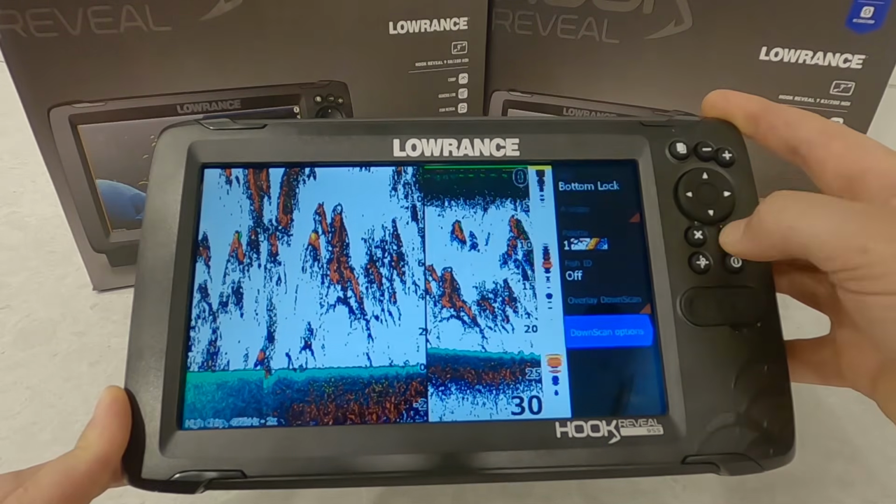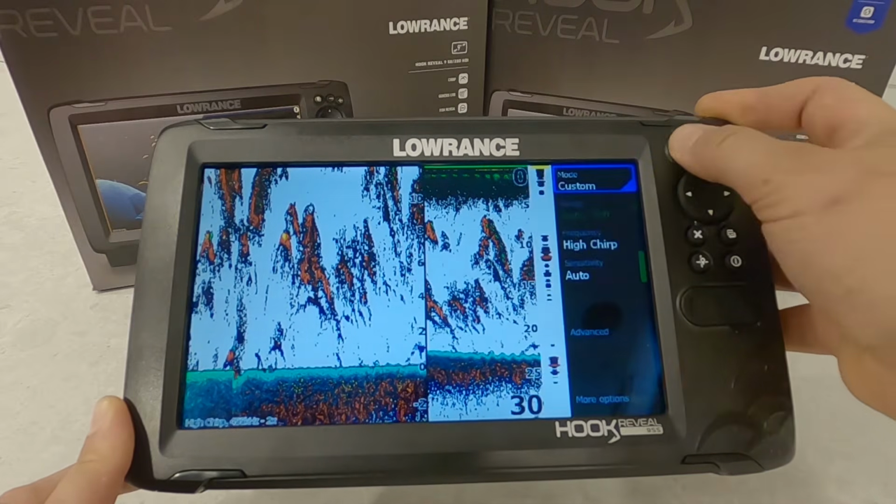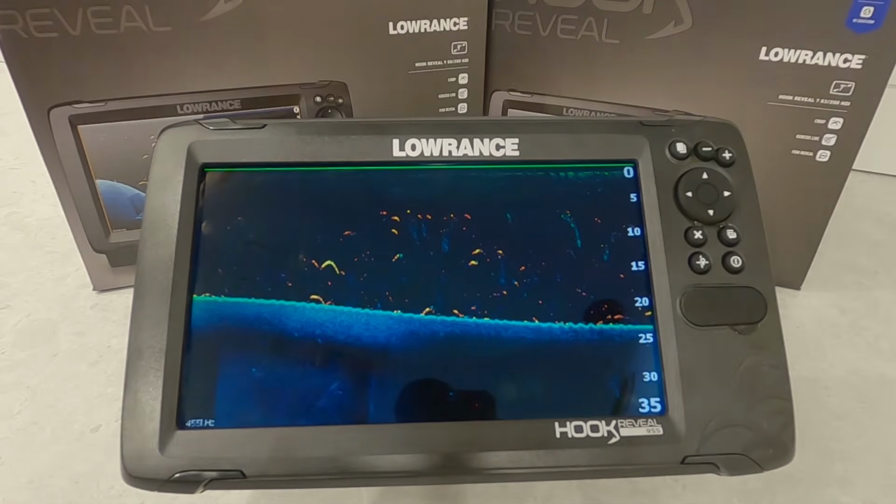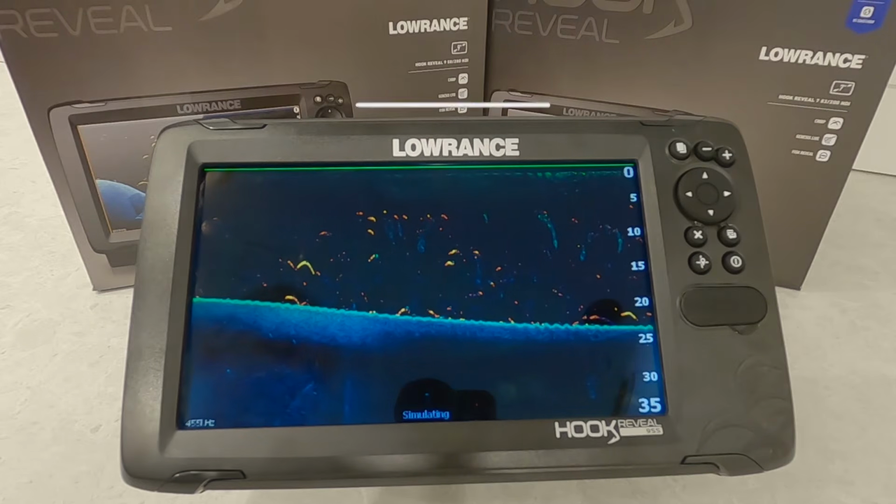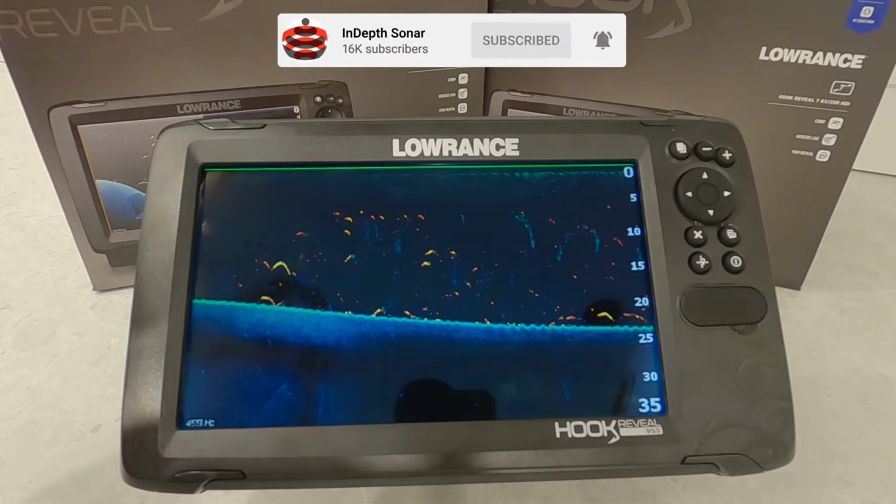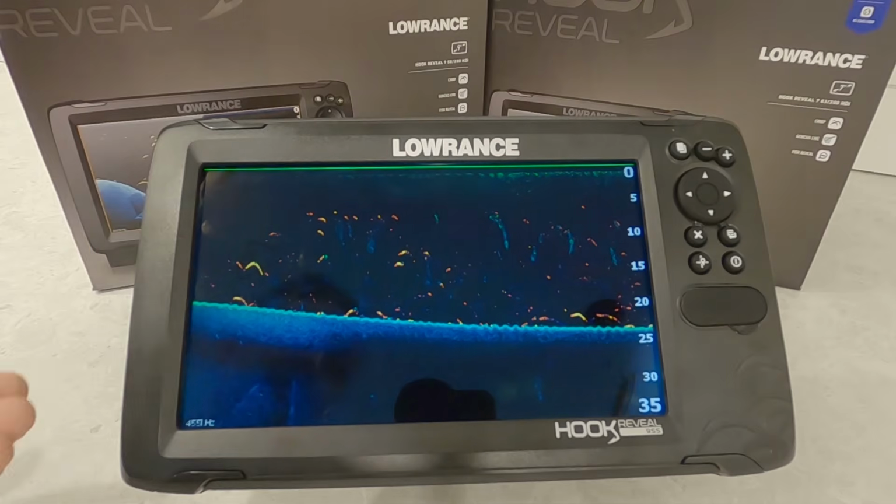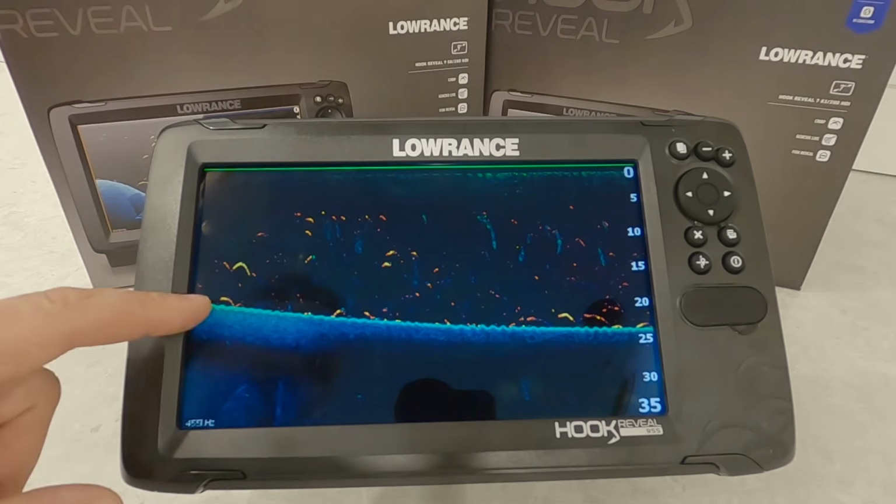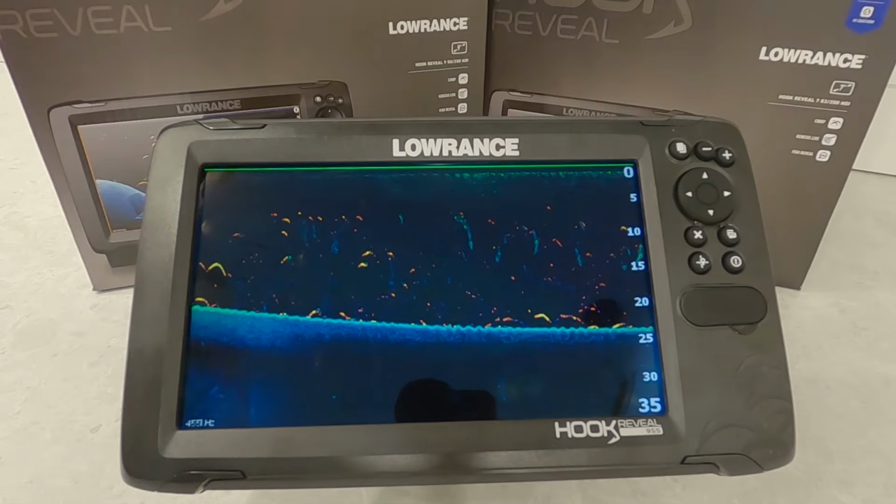And then we have DownScan options down here, which rather than doing this in here, let's go to our DownScan page. Now what we have, rather than the DownScan overlaid on top of the fish finder, FishReveal is turned on right now. So we have our fish finder, which is showing everything in our water column, which are the arches, overlaid almost on top of the DownScan, but anything on the bottom is all DownScan, and then all the structure in here is all DownScan as well.